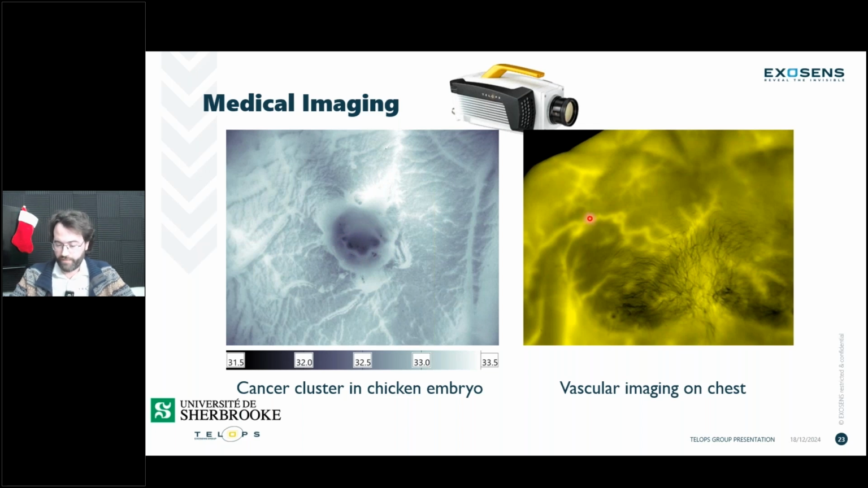Similarly, not for cancer, but for vascular imaging, you can see those veins and those arteries having a clear difference in heat just through that HD imaging that we had here. That was done with a mid-wave HD system. And you can see that you can get quite a bit of interesting diagnosis with this kind of imaging with infrared, and all of this being passive remote sensing. So it's very important to remember. It's very quick to identify any kind of issue that might be happening in the patient, and afterwards you can dig a bit further with a better idea of the location of that issue.